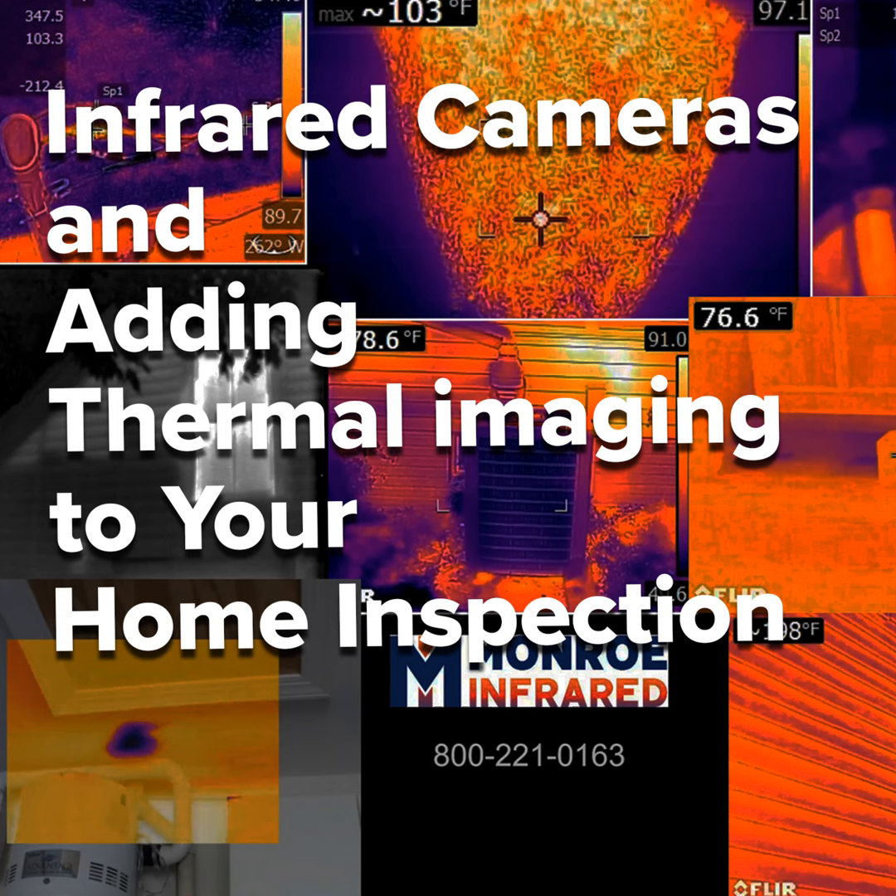The stuff I'm finding now, I wouldn't find visually. And this is the stuff that comes back to bite me later. Water being number 1. Talk to your insurance companies. They love the fact that home inspectors, as long as they have the proper training and they know what they're doing and they have a good camera, are doing a much more thorough inspection, and their incidence of claims against their liability insurance is lower than a home inspector that doesn't use infrared.